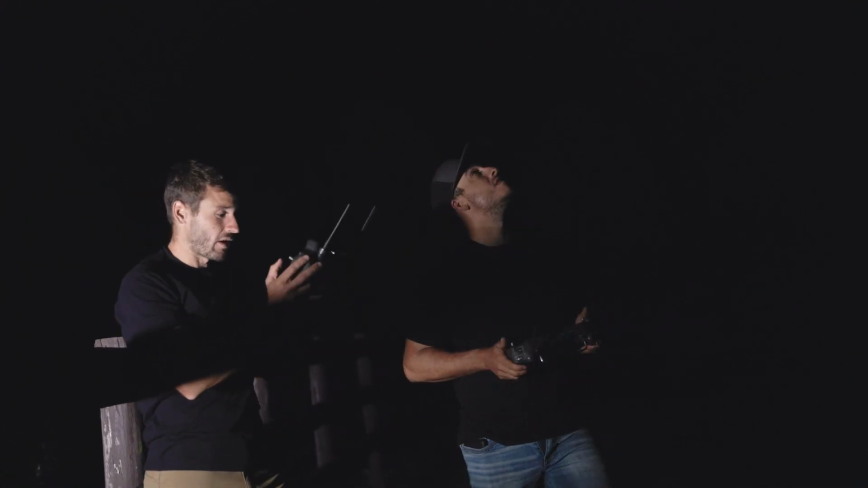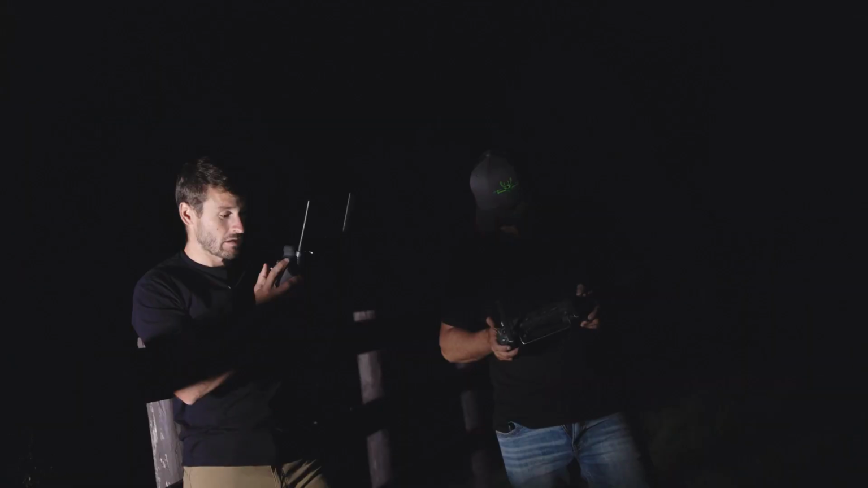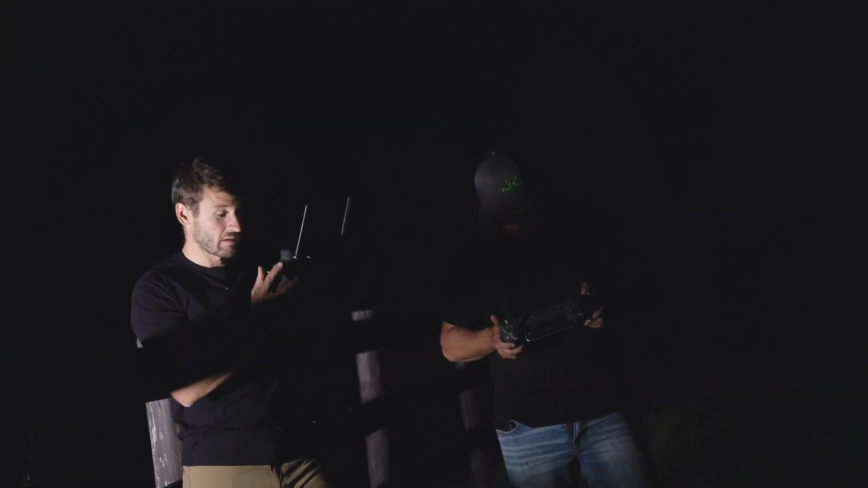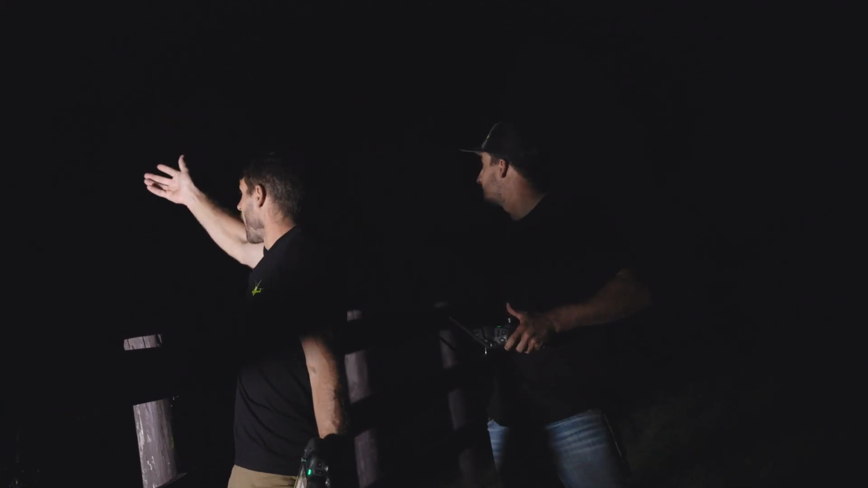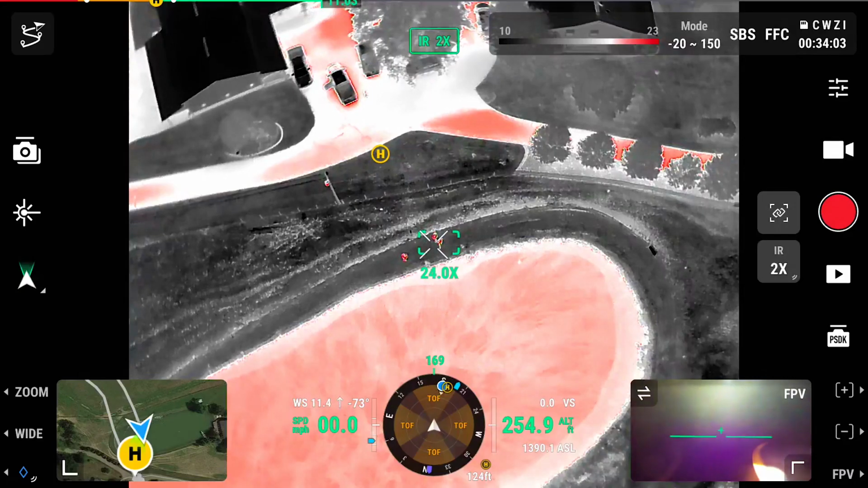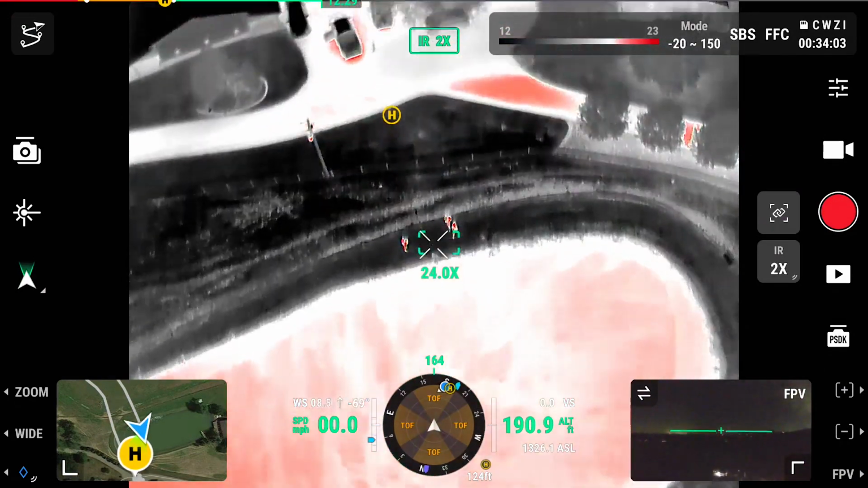Actually, let's test it. So I'm gonna come down. So this is at 250. Let's see if it'll hit us. Oh yeah, not even close. So it's still out there. Yeah. Oh, it's getting closer. Okay, so about 30, 20 yards that way. So 250. So let's try 190. Oh, it's just not gonna get here.